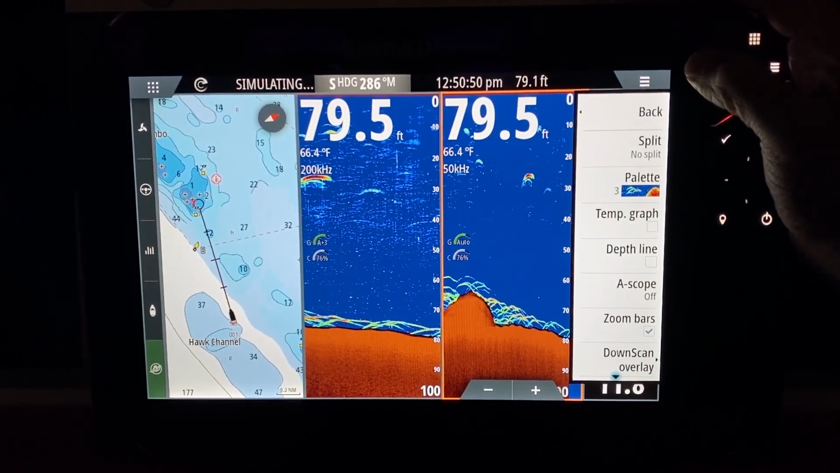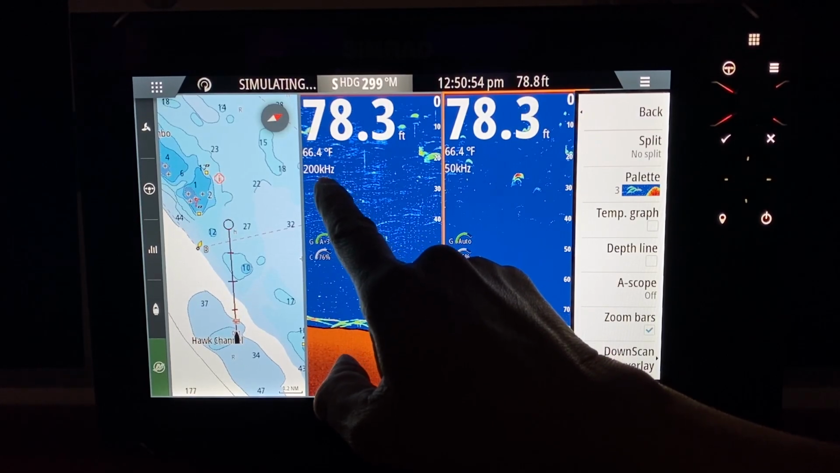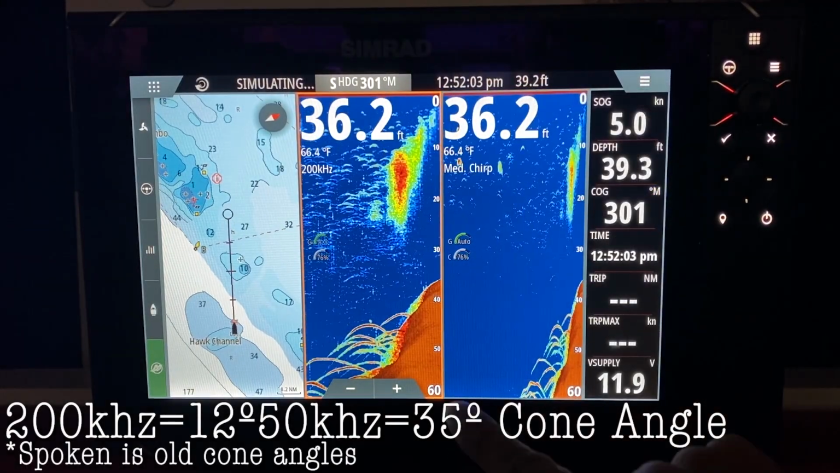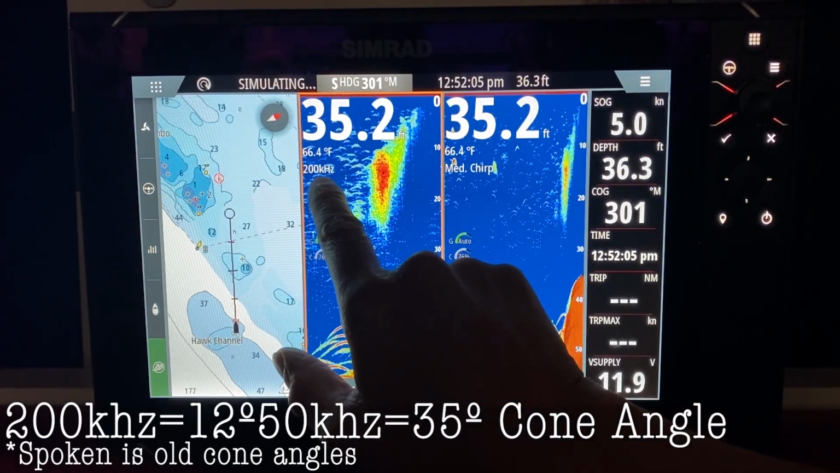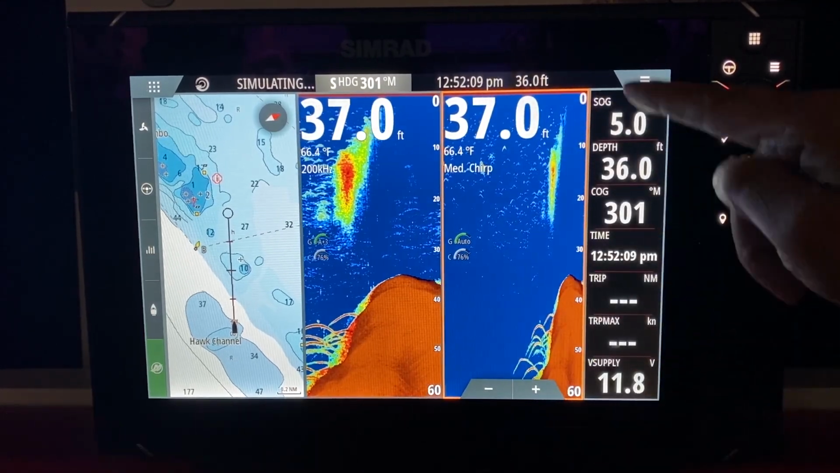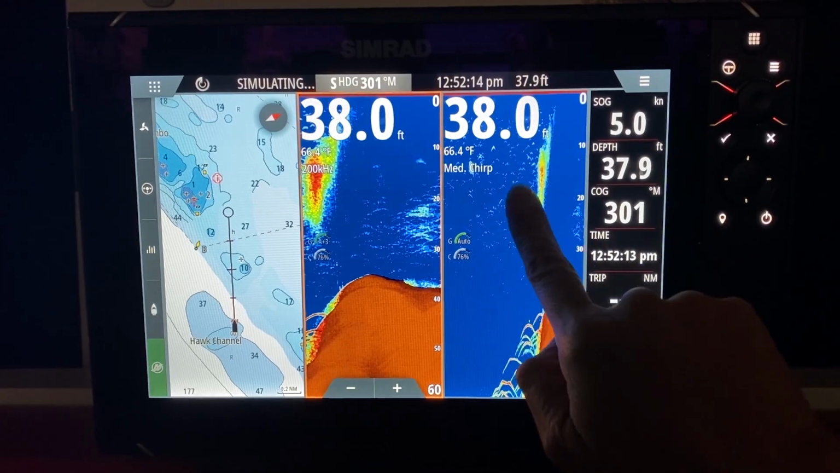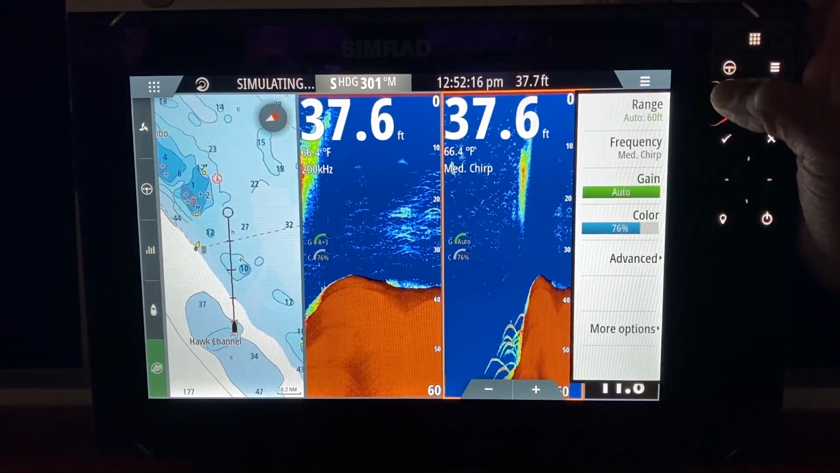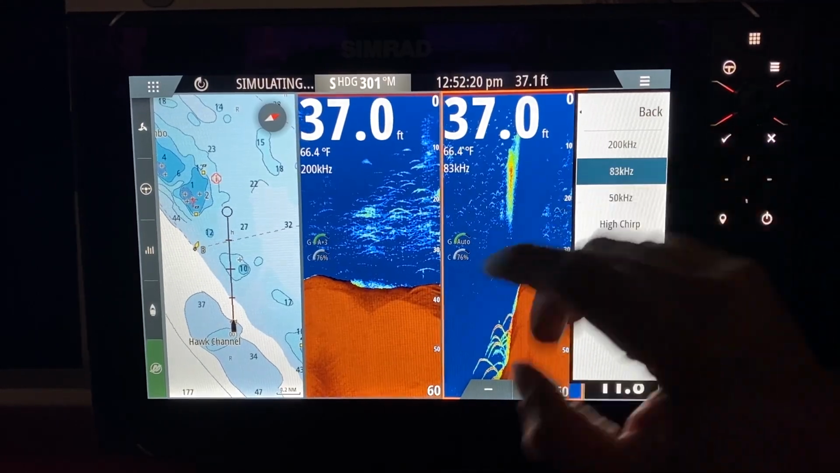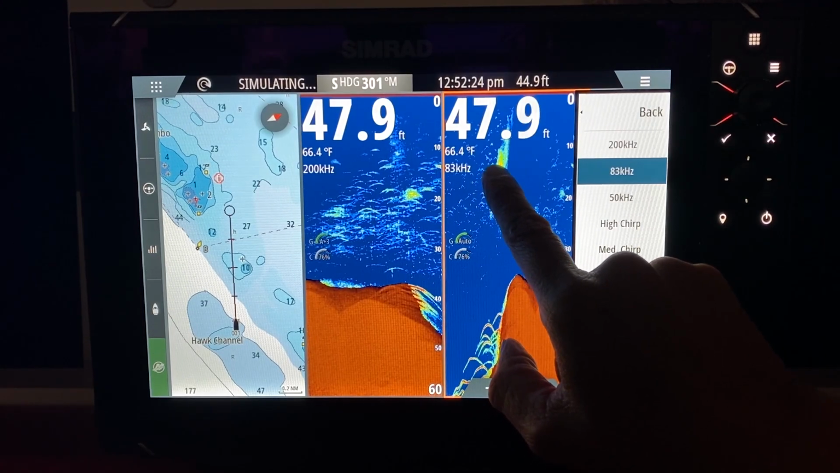Now, right now in this demonstration mode, I'm at 19 degree cone. I'm at 8 degree cone, 50 kilohertz saltwater. So right now we have 200 kilohertz on the left side, which is 19 degrees. We touch an orange. Make sure the orange is where you touch. That means you're programming this screen, not this screen. So back to this screen. We hit this menu button. We go to frequency. We go 83. So now we have 19 degree cone, 140 degree cone.